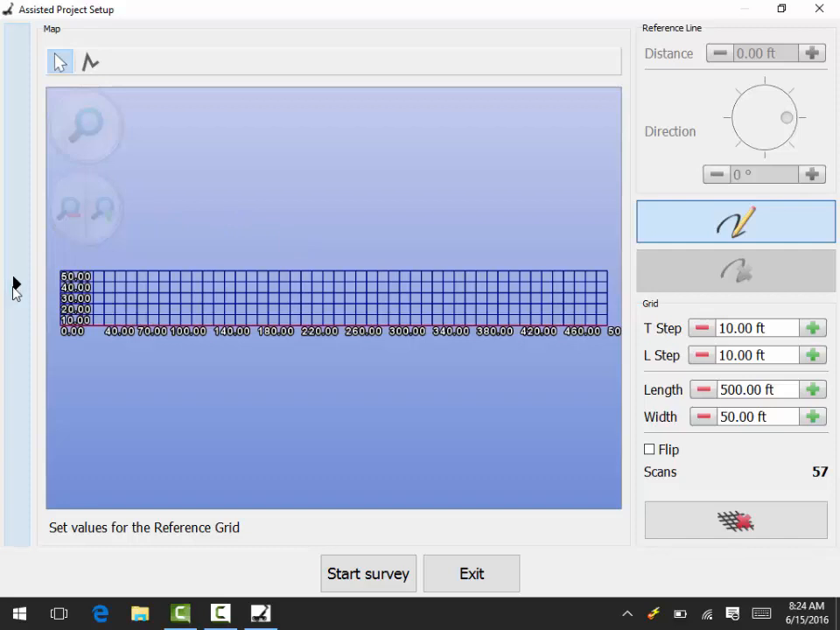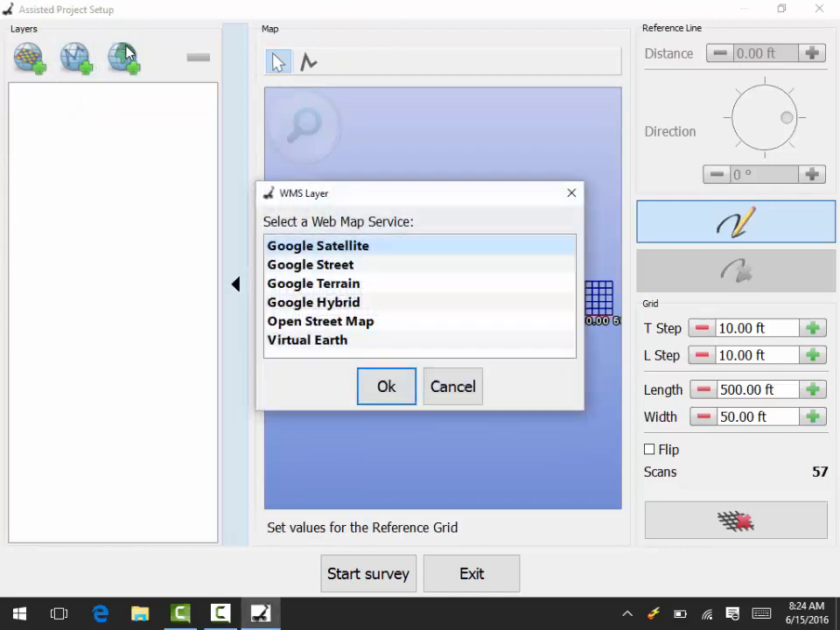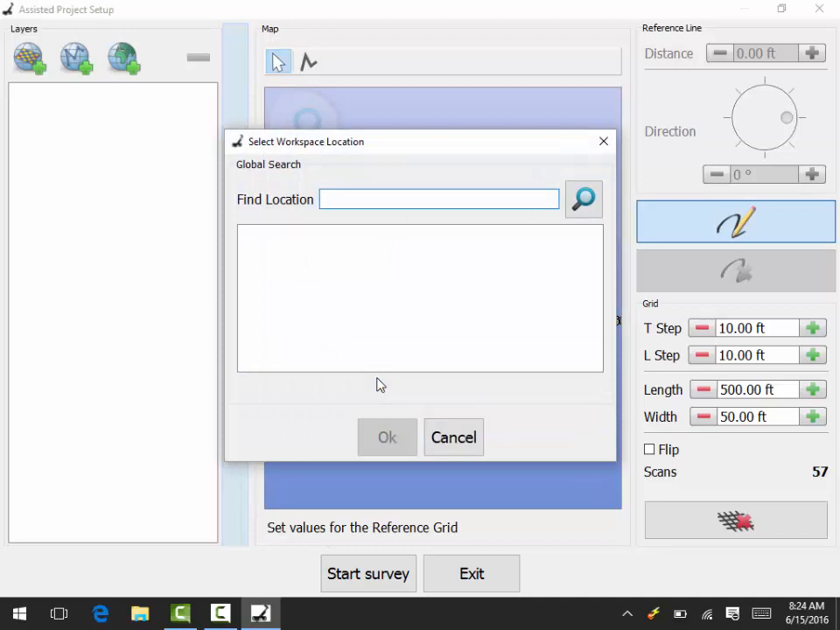and we're going to select a map. Once again, I like using the Google Hybrid map because it gives me all the information that I need. And to make it a little faster, I'm going to go ahead and type in the address of my location.